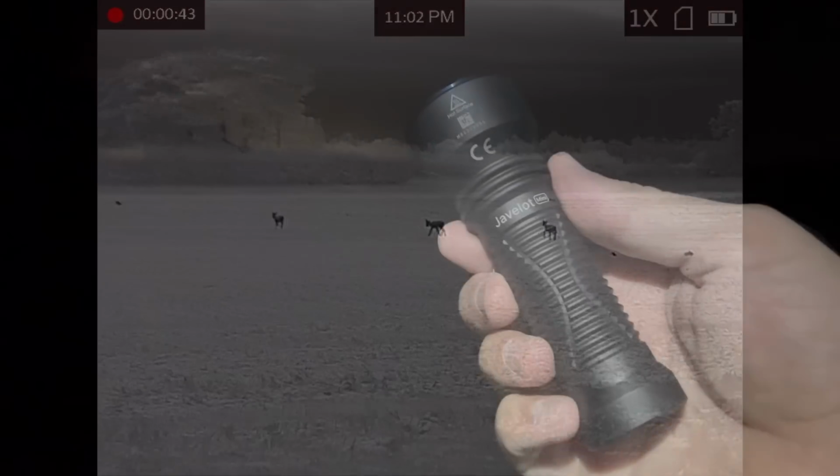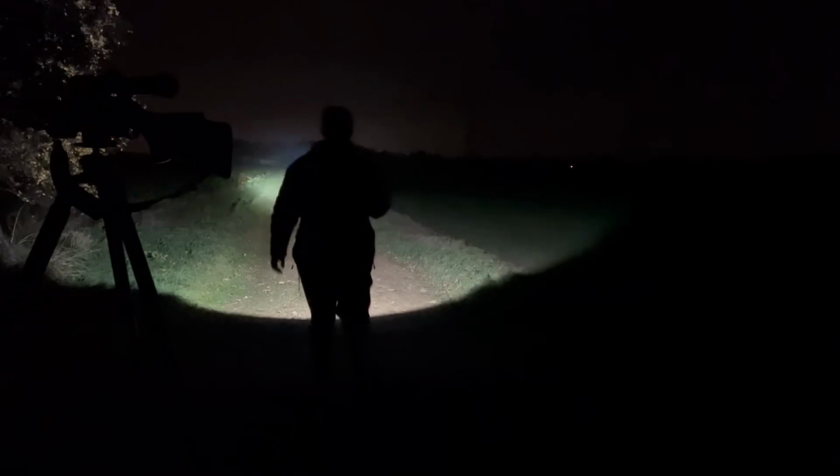A few nights later, I'm once again solo, and I was actually out testing this Olight product here, but of course there you can see I always take the rifle out with me. That's something you wouldn't see on a torch review, along with the Falcon spotter.